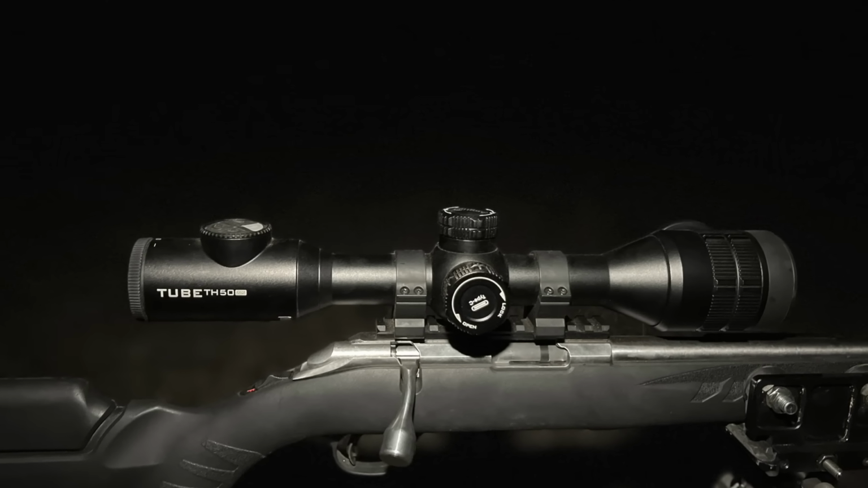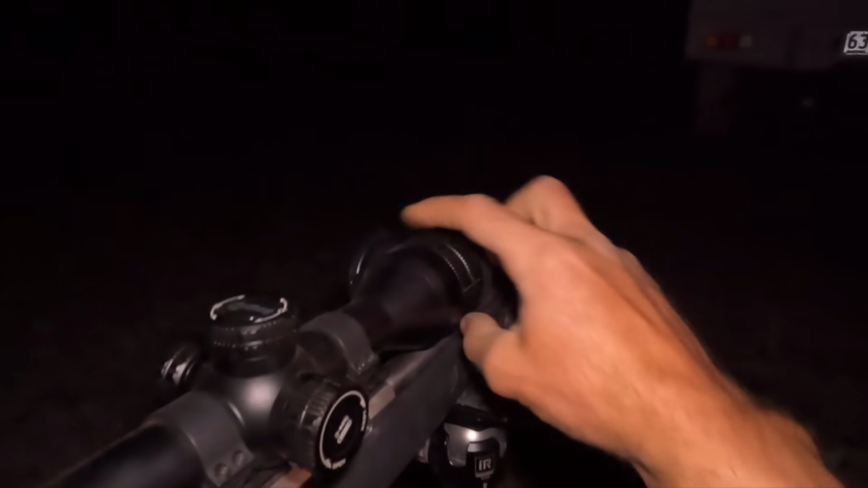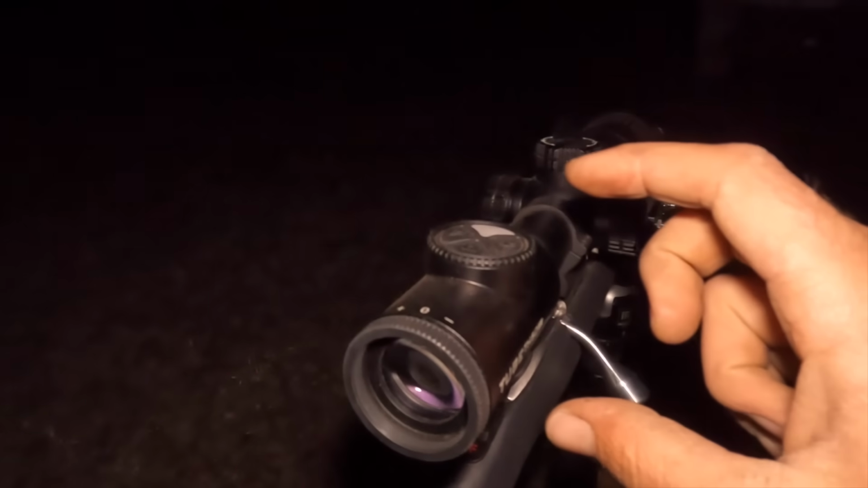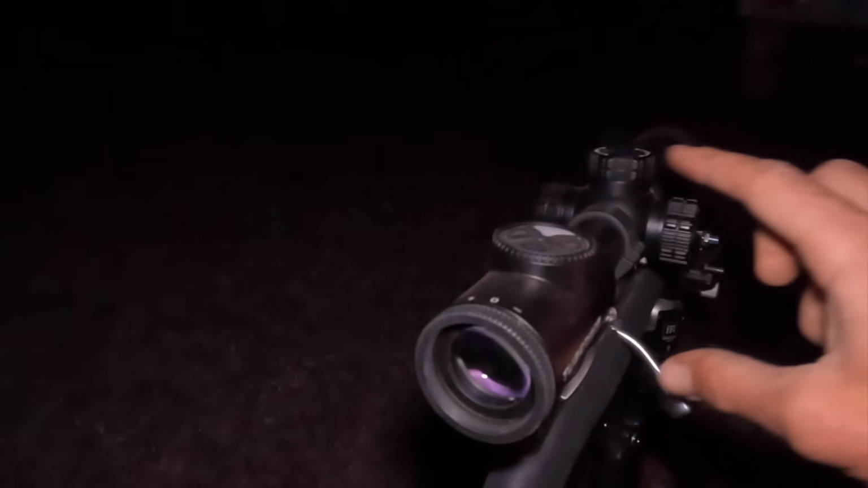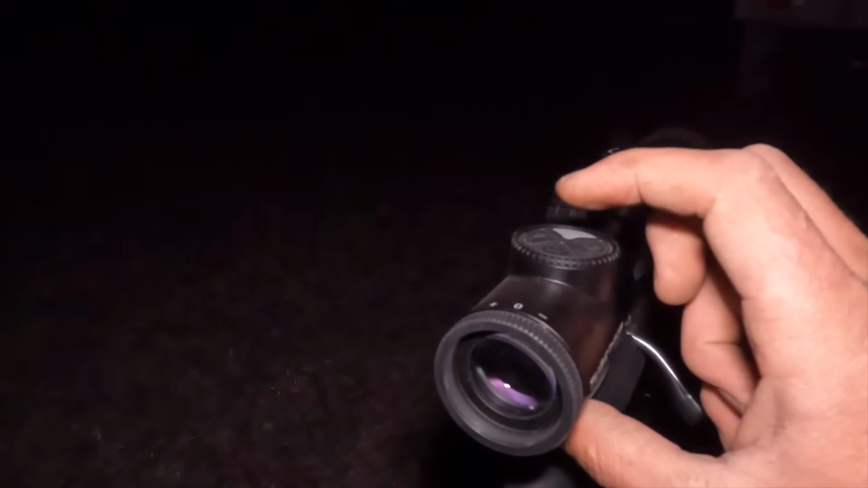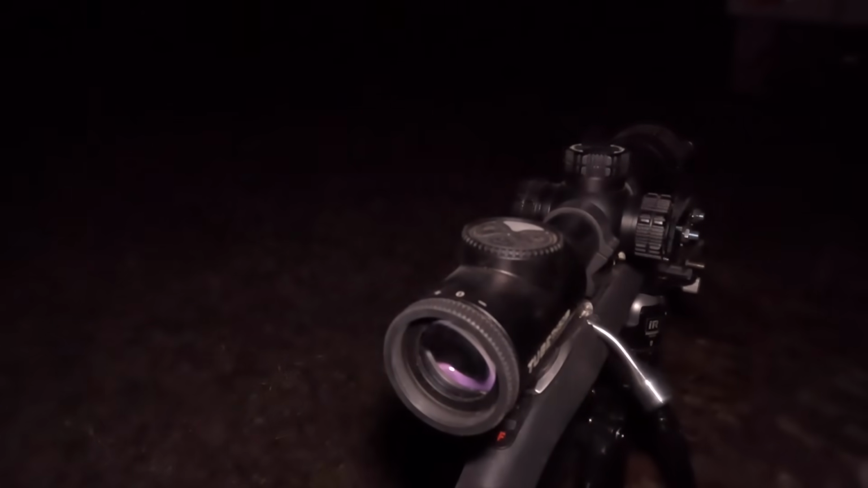I'll start off with my dislikes of it. I'll start with the focus ring on the front here. It's quite tight, so you've really got to grip it pretty hard to get it to go properly. The other thing is the camera button to record. It's not a big issue, but I would love to see them change that. I know most brands of scopes do it, but I wish they'd just have a quick press to record and a press and hold to take a picture, instead of the other way around like it is. But what else? I don't think there's really anything else much I don't like about it.